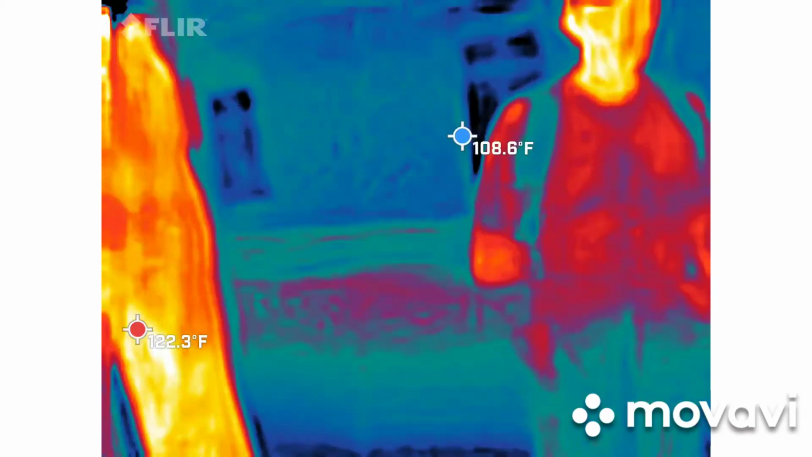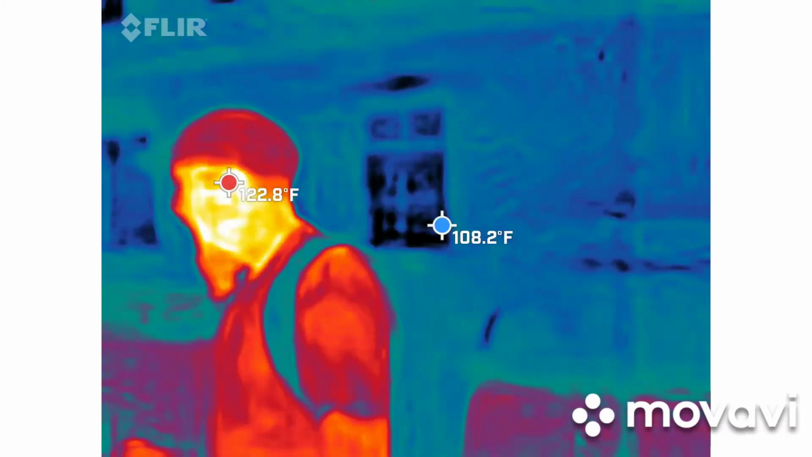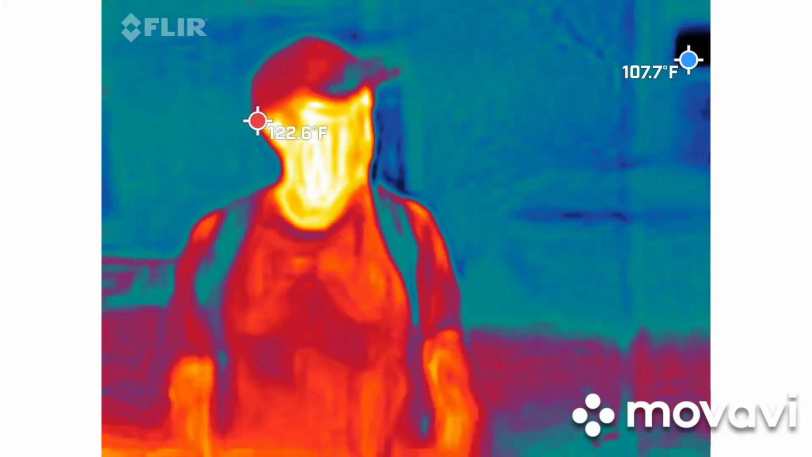So what gives? What's haunting the place is the bullet hole is allegedly still here. They are renovating the place as we speak. You guys can see the paper on the windows. So I'll have to go back and see if the bullet hole is still there.